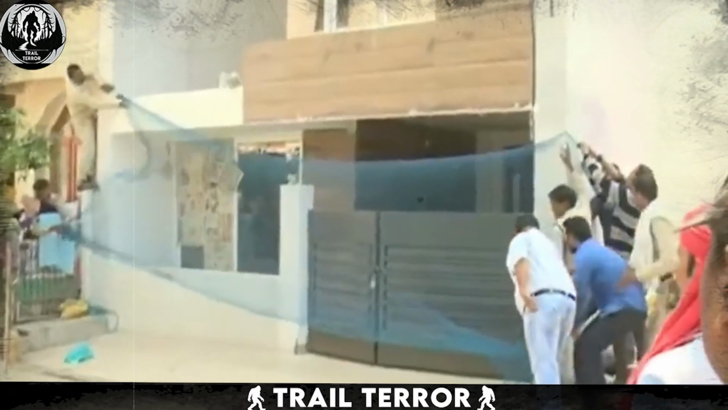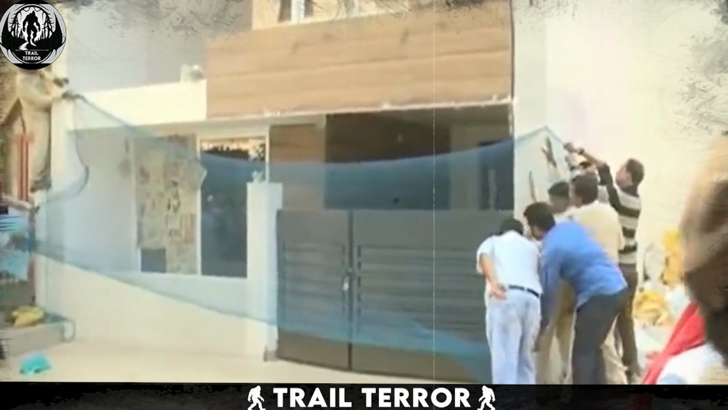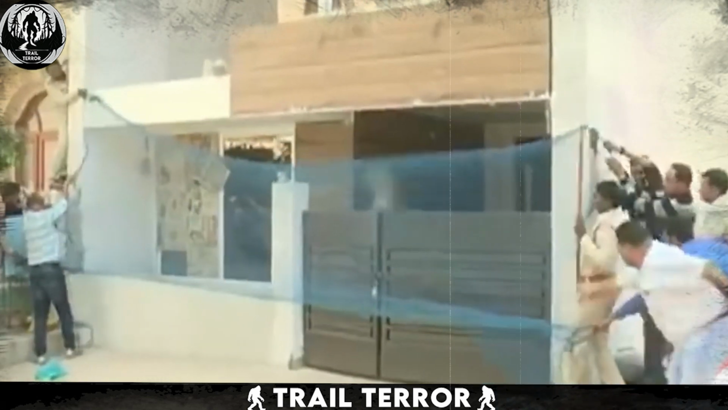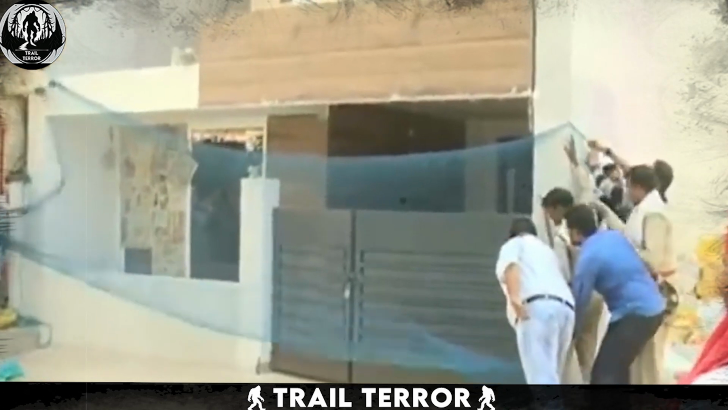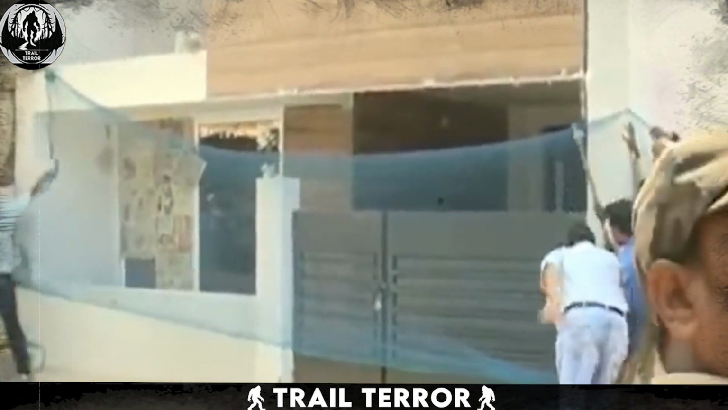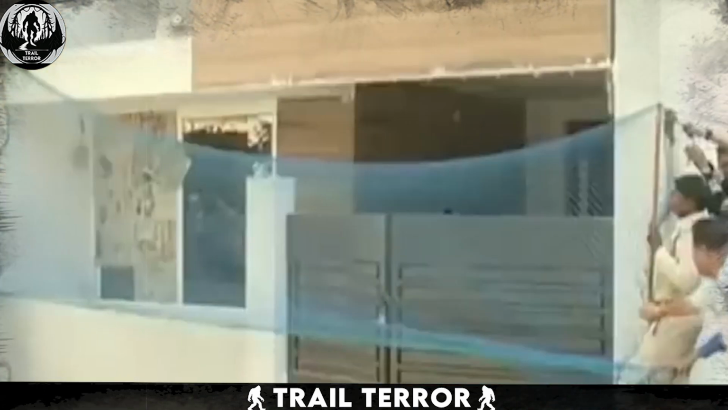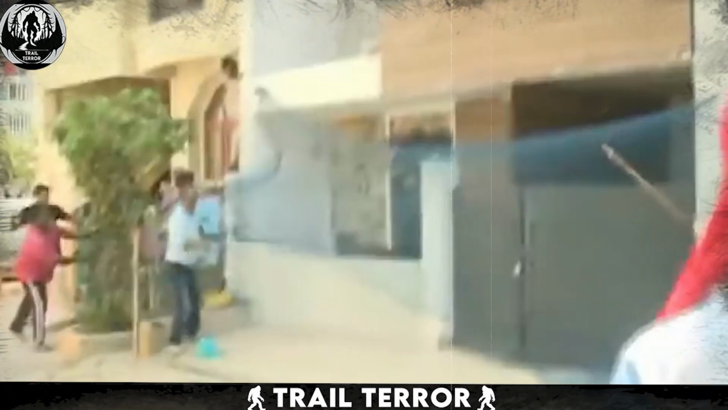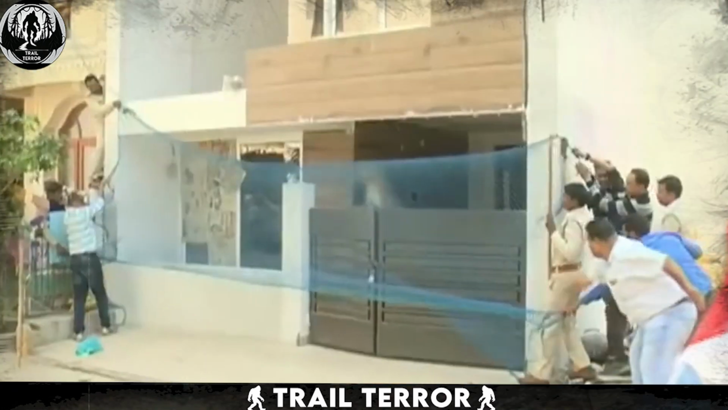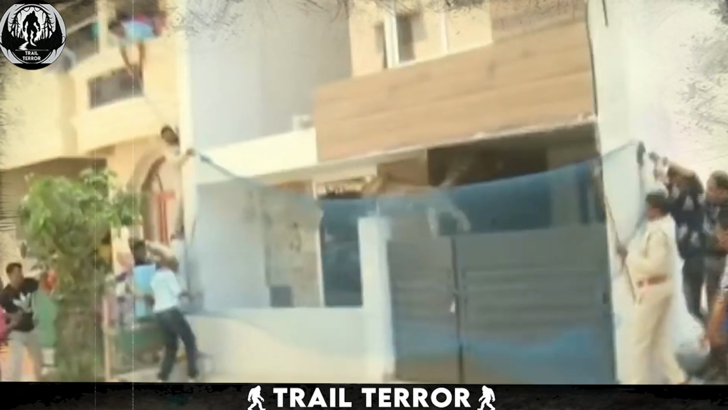In this video, we witness a tense and unusual situation unfolding in front of a house. A group of 4 men is seen frantically trying to secure a net across the door of the house, their efforts aimed at containing something within. The camera captures their struggle, adding a sense of urgency to the scene. Suddenly, the reason for their efforts becomes clear. A leopard attempts to leap out of the house, trying to escape by jumping over the door.